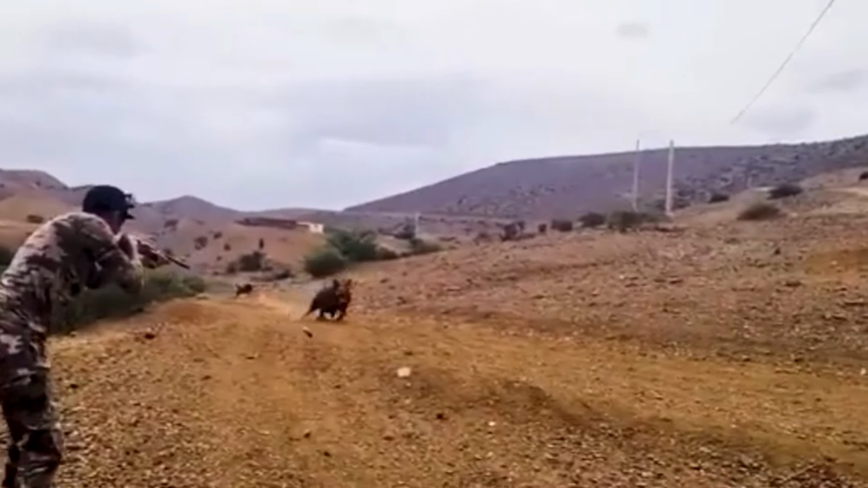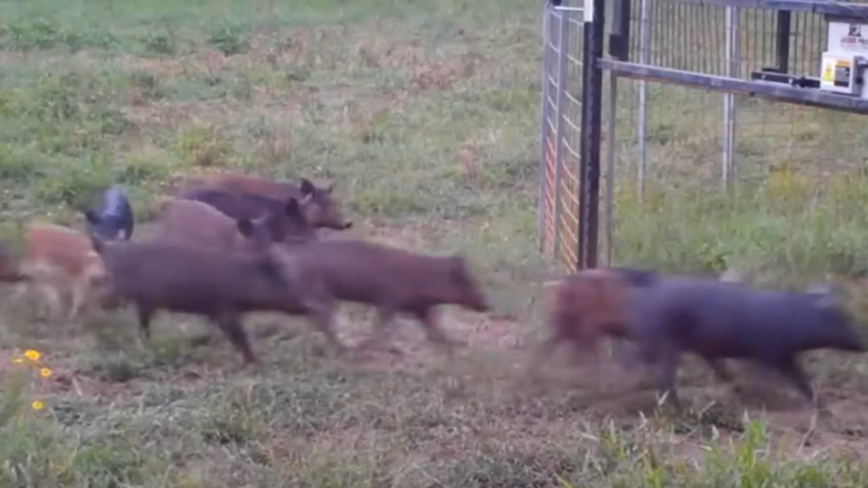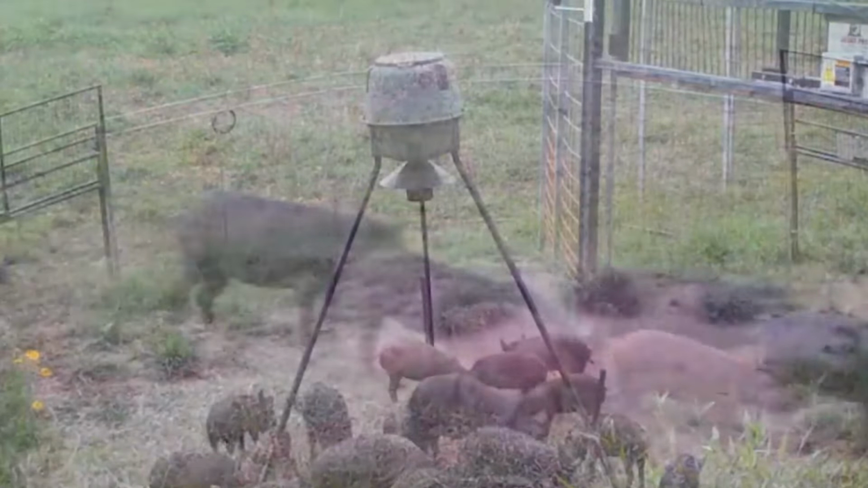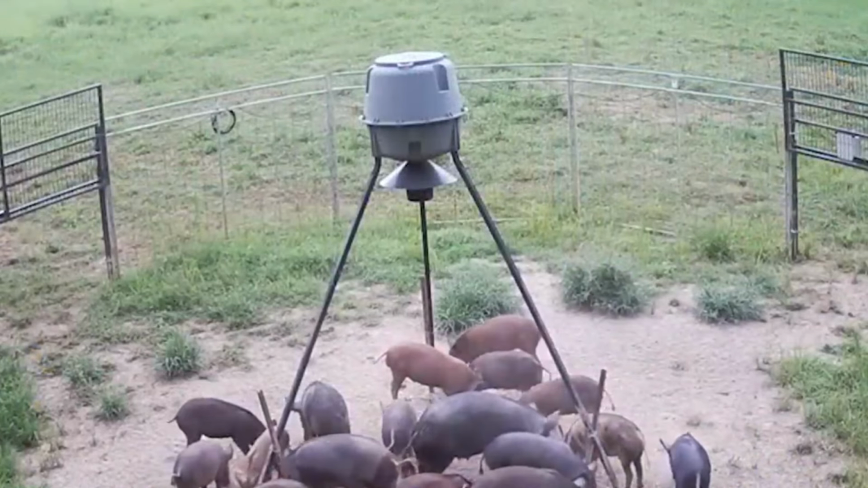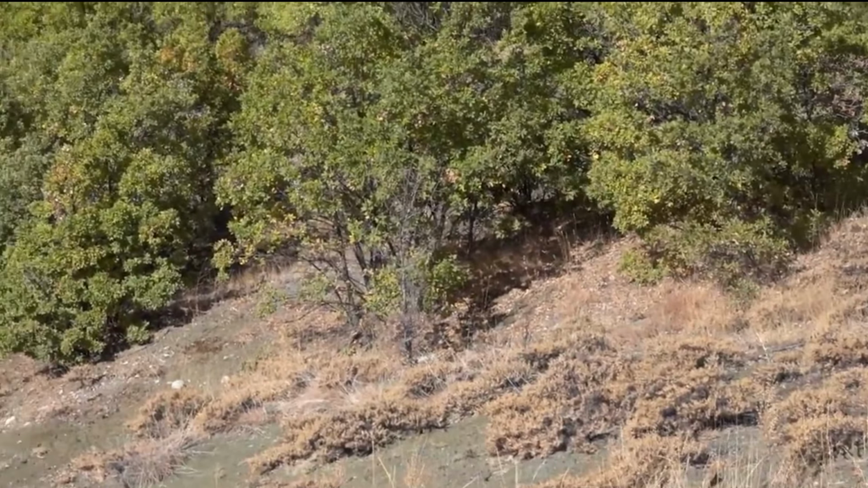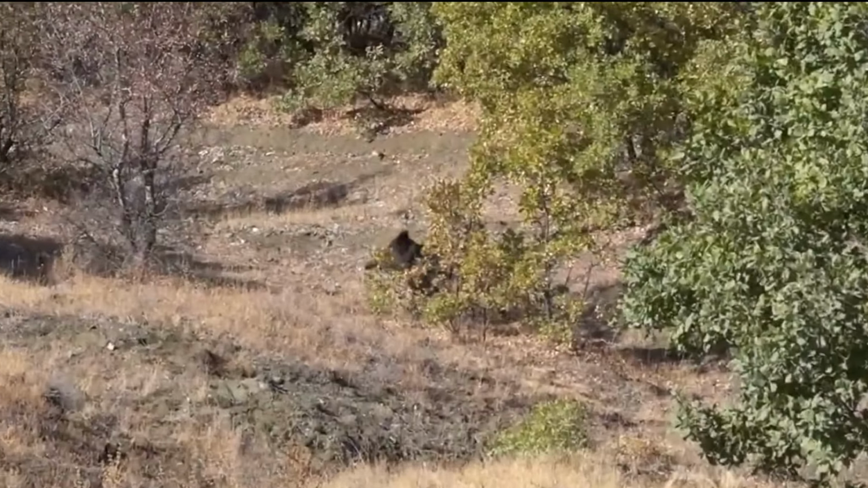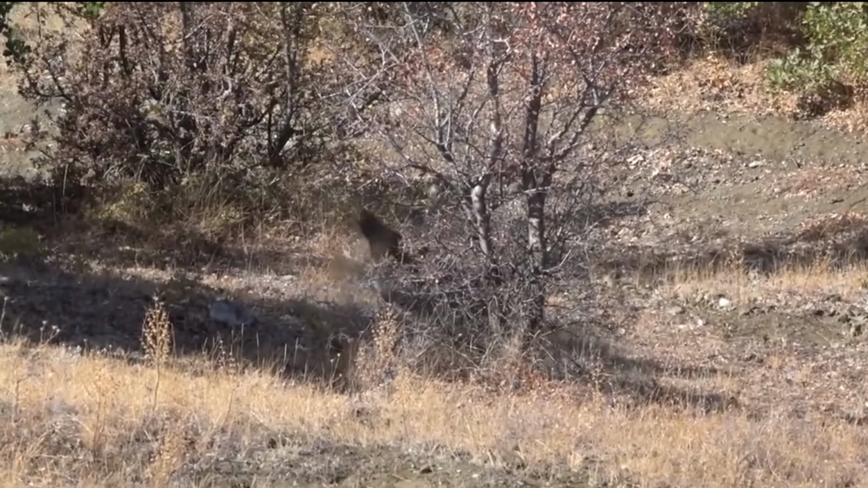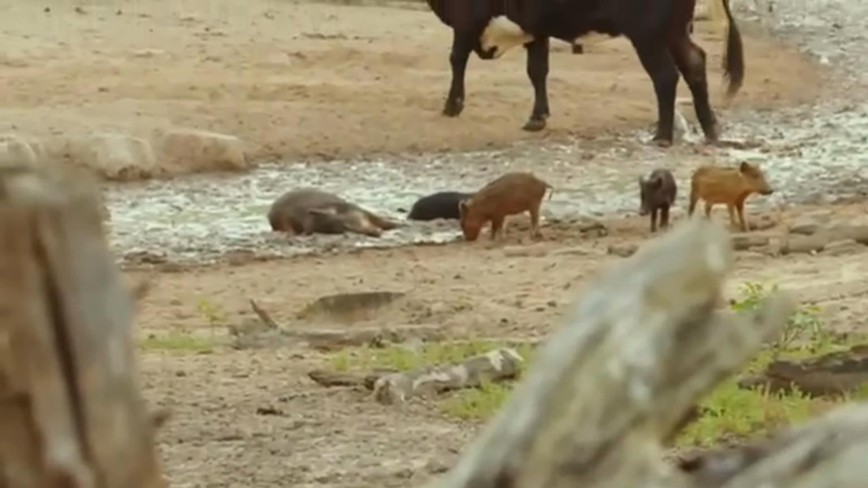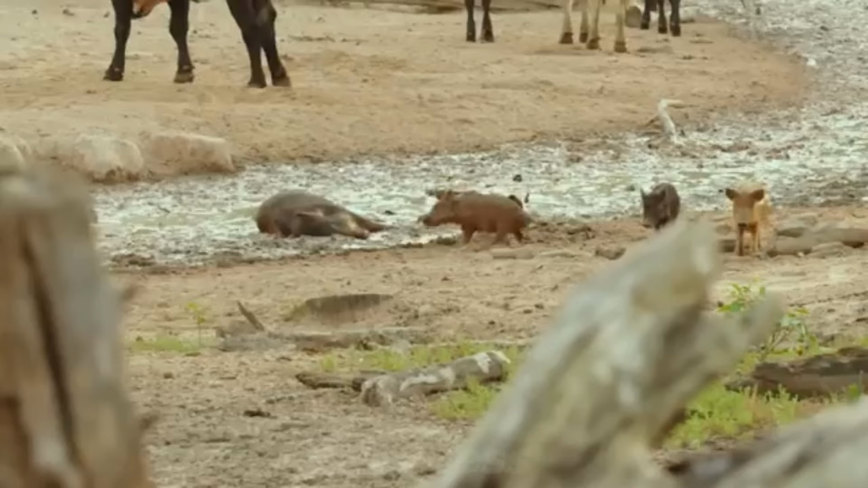The scale of the problem has sparked calls for a coordinated national response. Experts argue that fragmented state-by-state efforts are no match for an enemy that respects no borders. Without a unified strategy, the hogs will continue their march, claiming new territories and threatening not just agriculture but suburban areas as well. Already, reports of hogs wandering into backyards and golf courses are becoming more common, raising concerns about human safety.